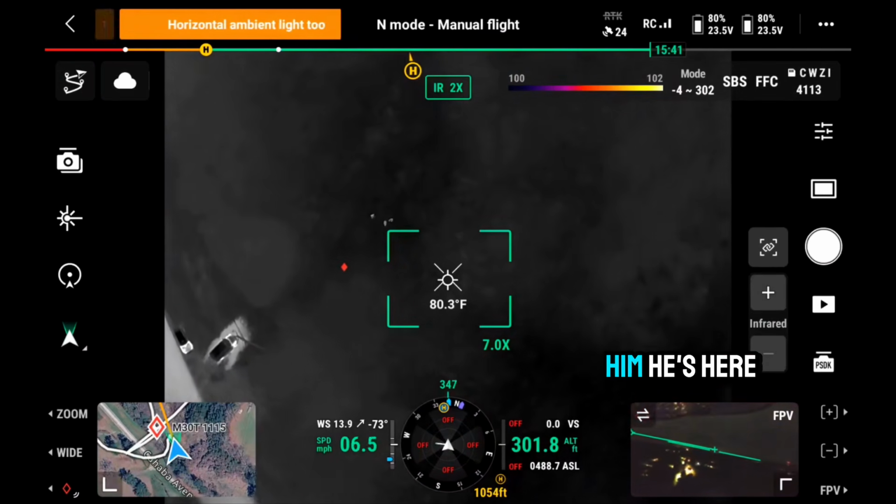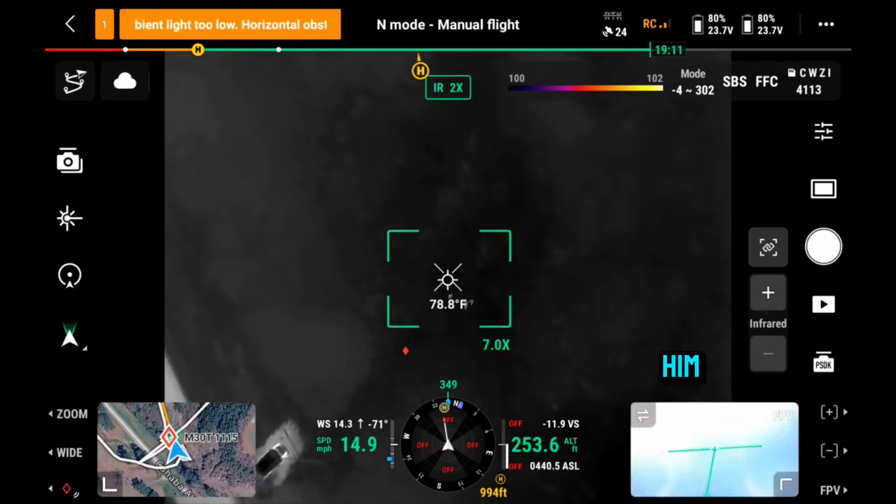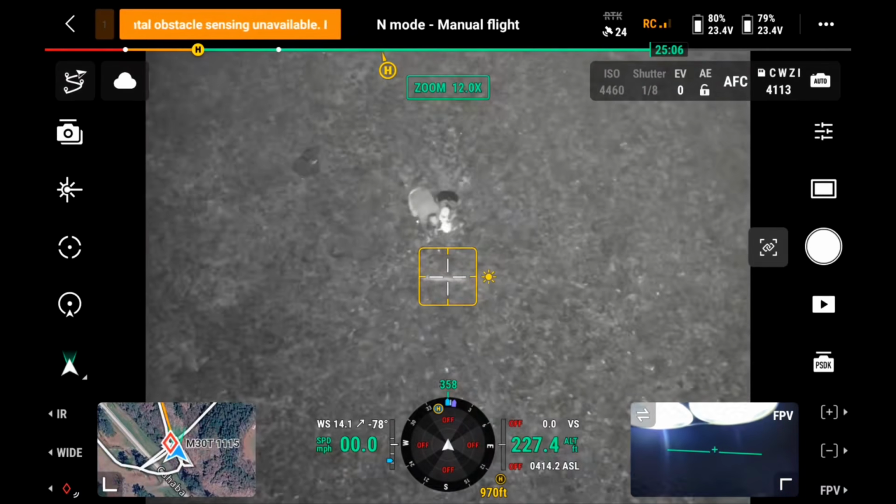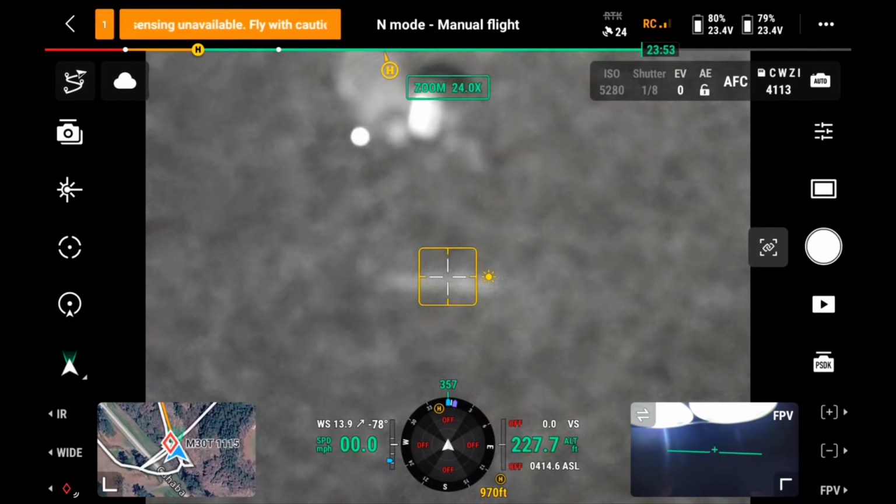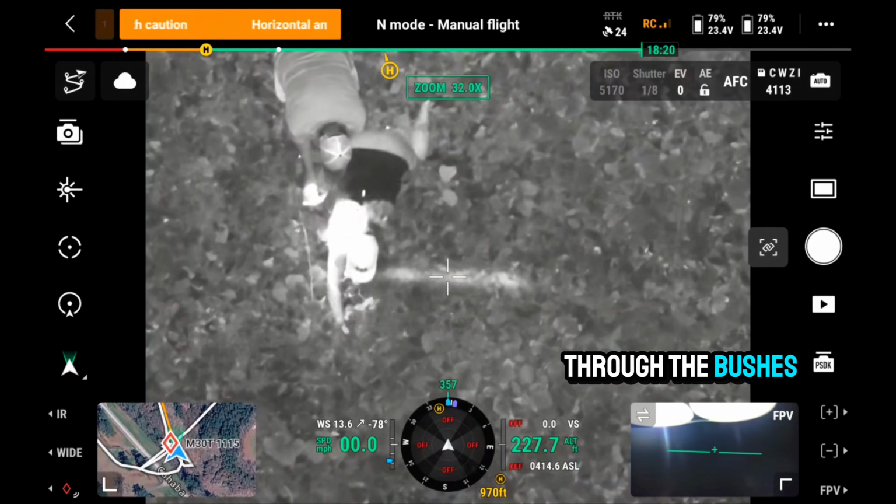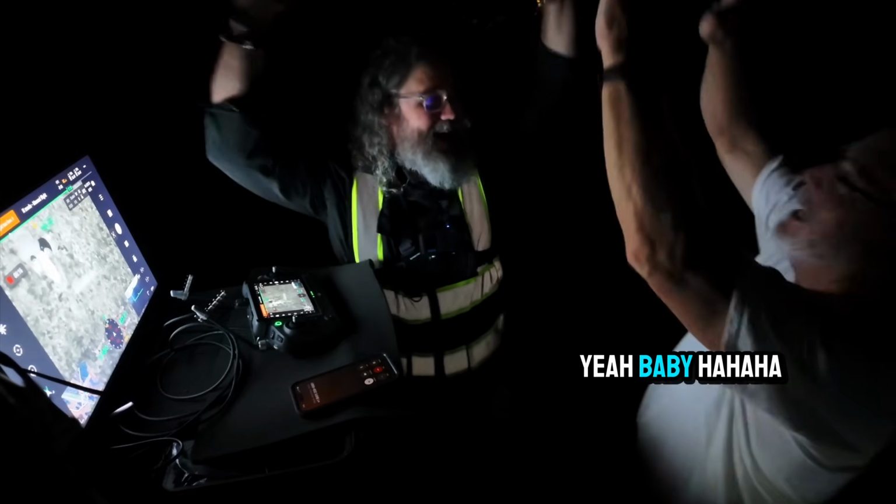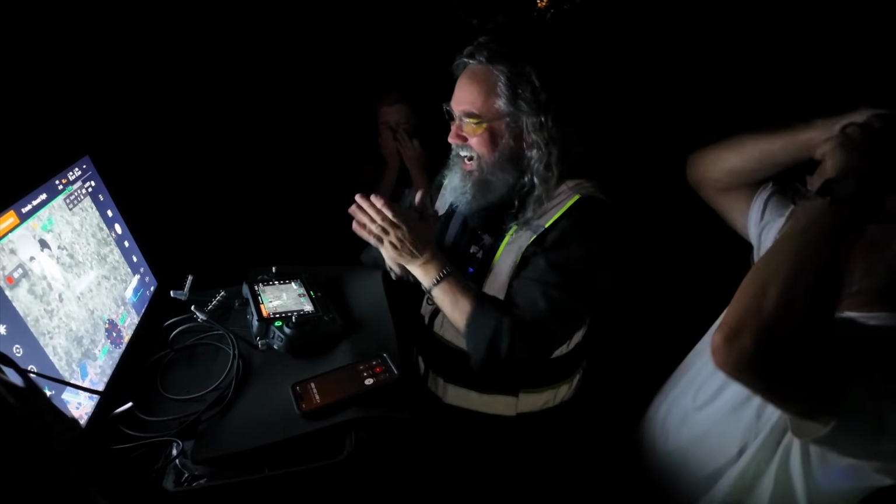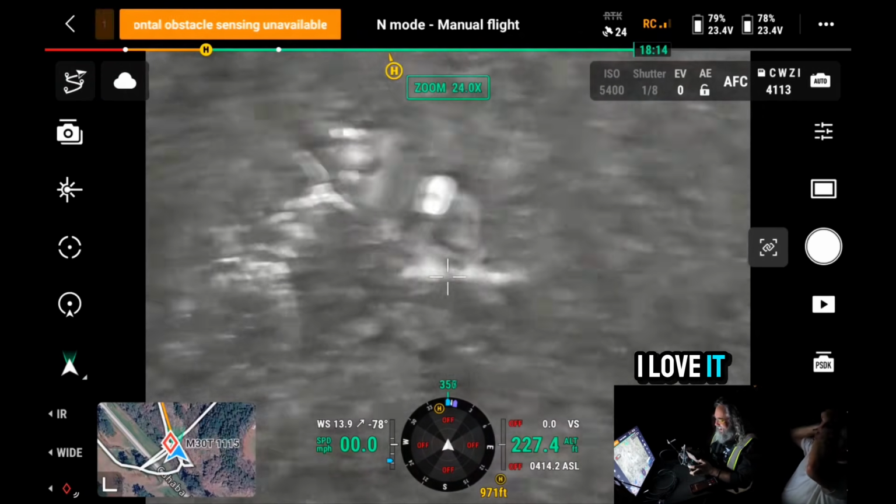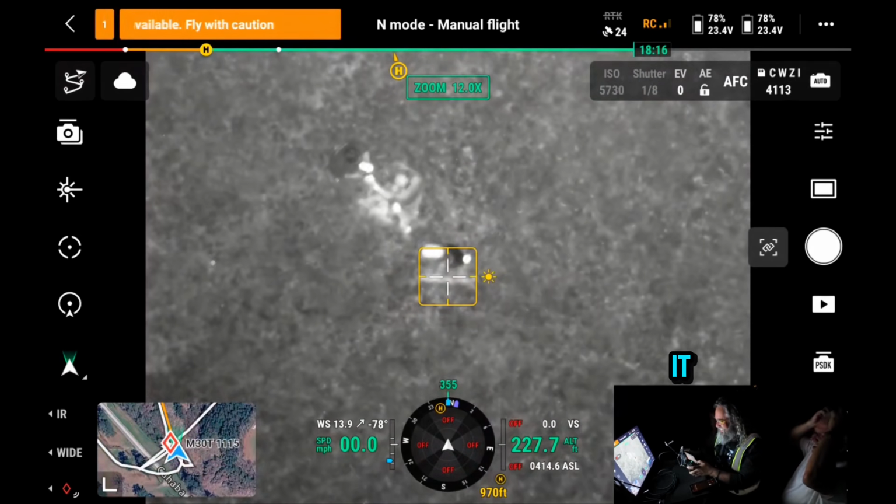Winston, can we see him? He's here. Come on, buddy. Hang on, let me light you up. Come on, buddy. Can we see him? No, it's okay. Seriously, grabbing through the bushes. I got it. Yeah, baby! Yeah! I love it! Oh, I love it!